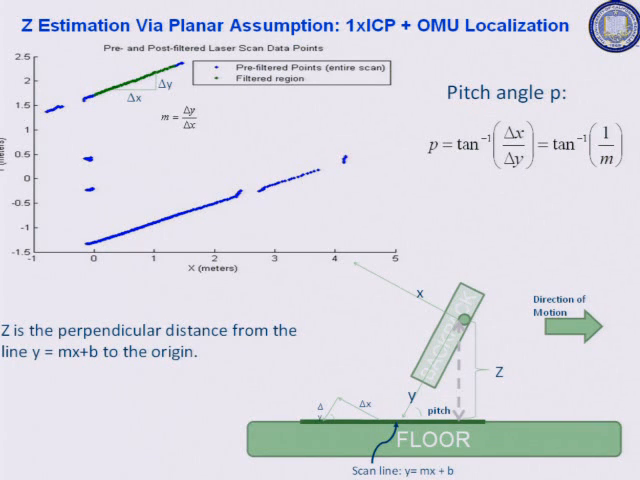For the planar area, it turns out you can get improved performance if you fit a straight line to the laser scan that hits the plane, compute the slope of it, get m, and then plug m here in order to compute the pitch. And once you know the pitch, you can compute the absolute z height of the scanner. It turns out this method of calculating z, the height, is extremely accurate. It's much more accurate than the other two schemes that I talked about earlier.